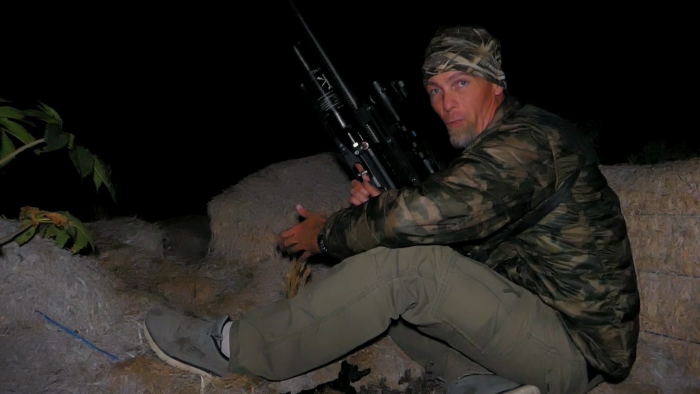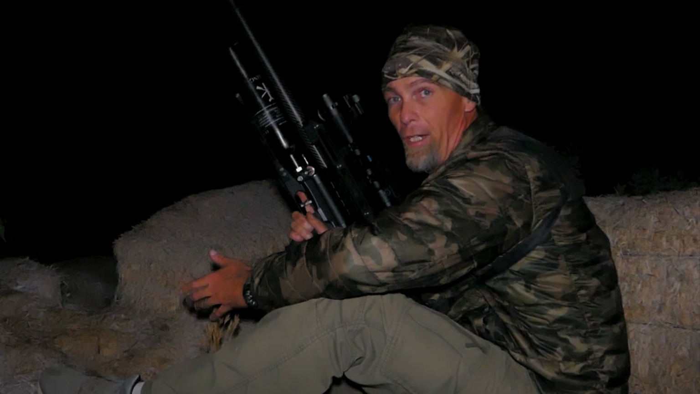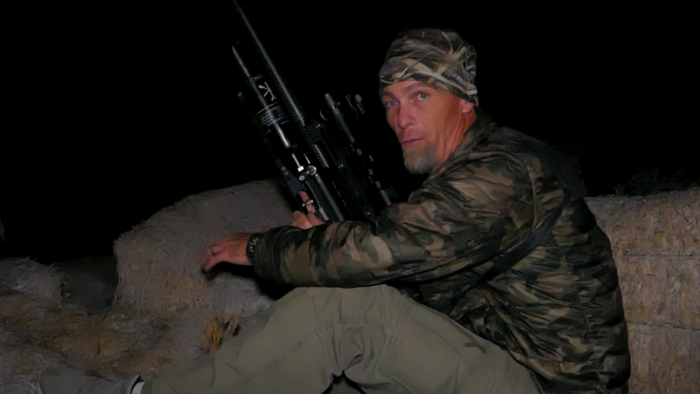So I was able to connect with that guy at about 100 yards. So far it's pretty good. I'm hearing them and I'm seeing some that are coming up out of that ravine.